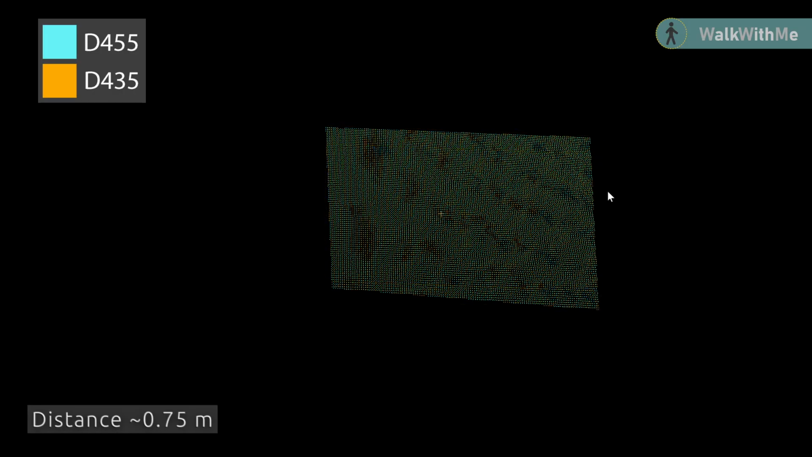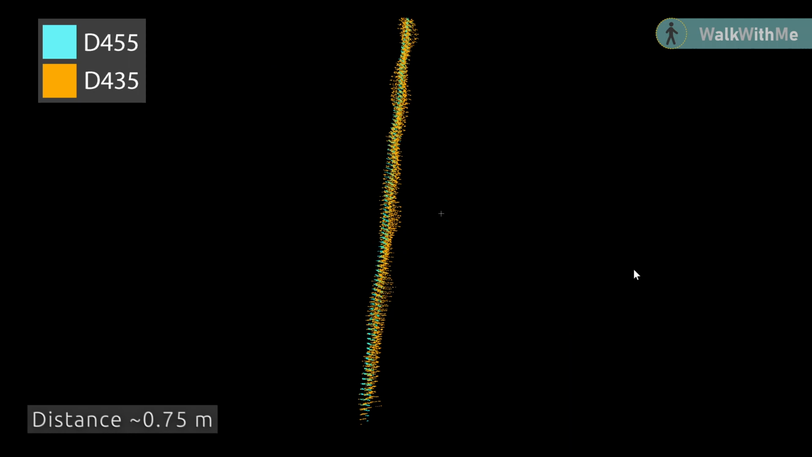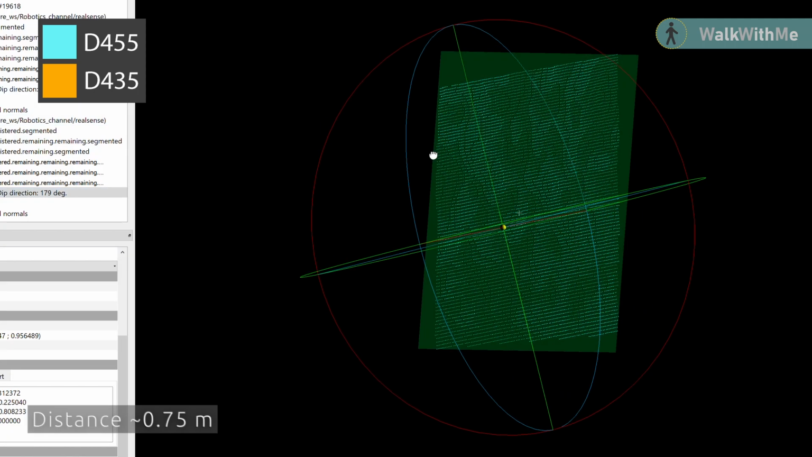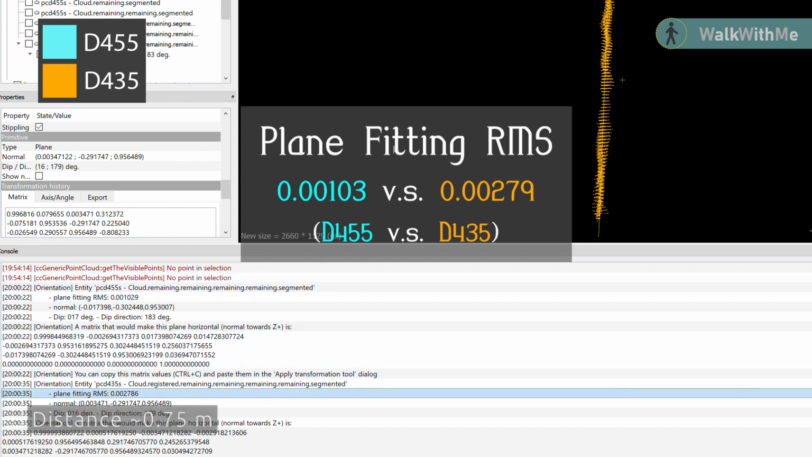This can be an important factor when choosing which one to use on your system, because having a better set of plane points leads to more robust plane segmentation, which is essential in many robotics systems.